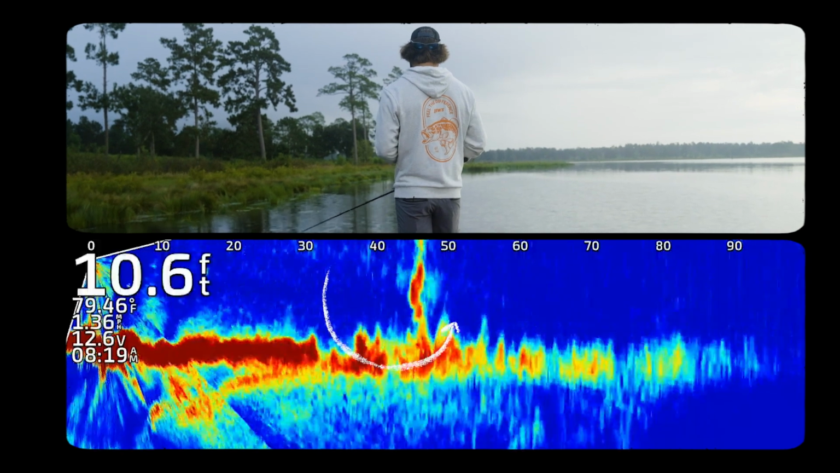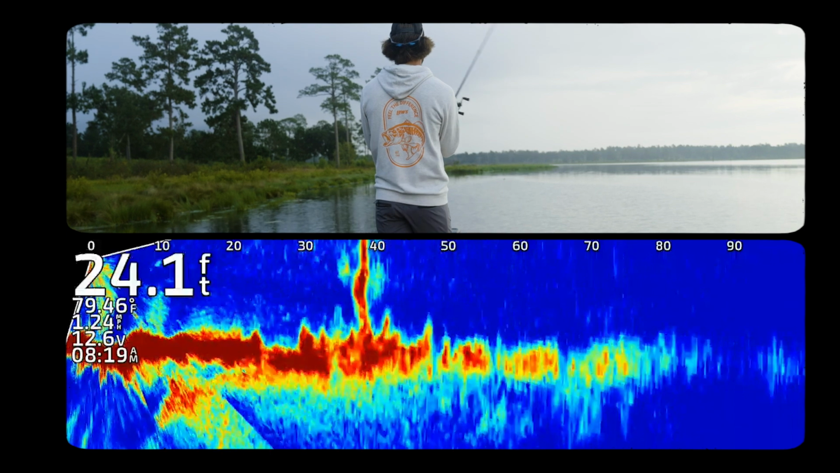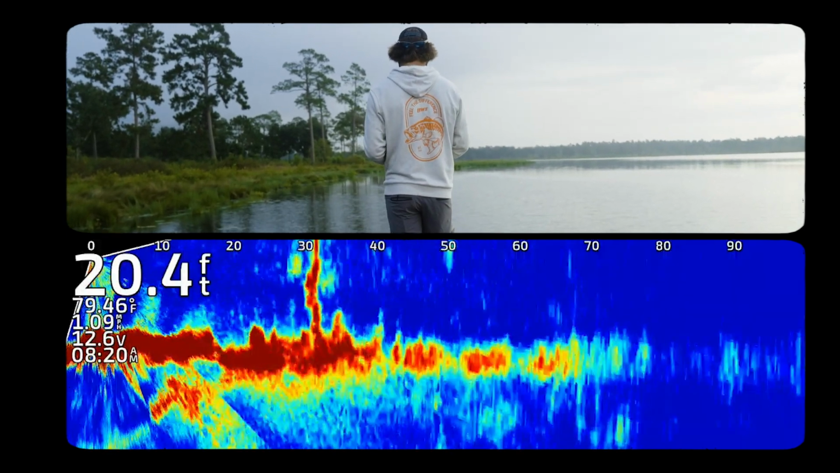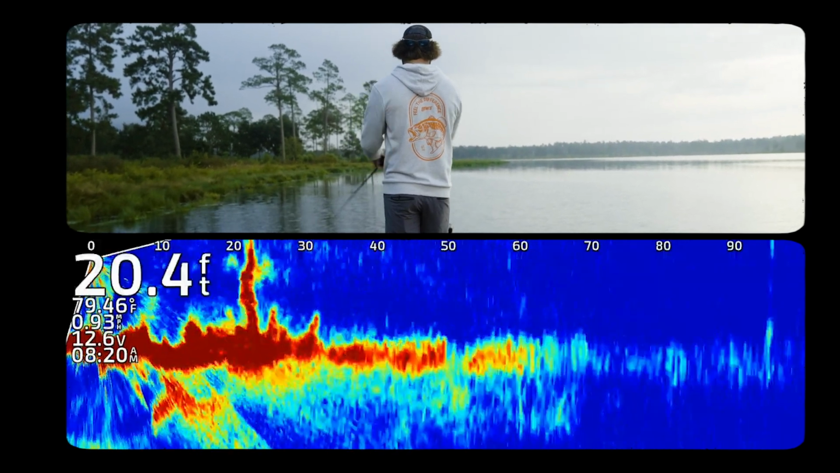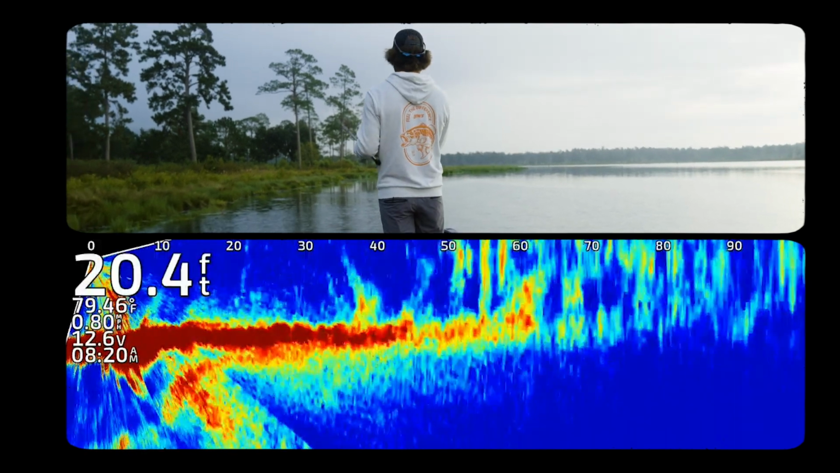See, here's another piece of cover at 45 feet, and I cannot see it with my eyes. So I know there's something out there, so I'm gonna make a cast. There it's going down at 50, 45. Just gonna kind of keep it up a little bit and see if anything's sitting on that. Nobody's home. Just keep rolling. Just pay attention. You ain't gotta stare at it the whole time.